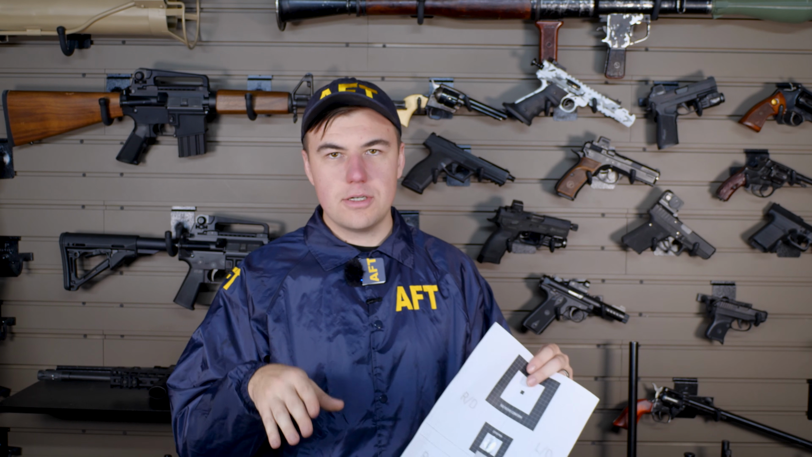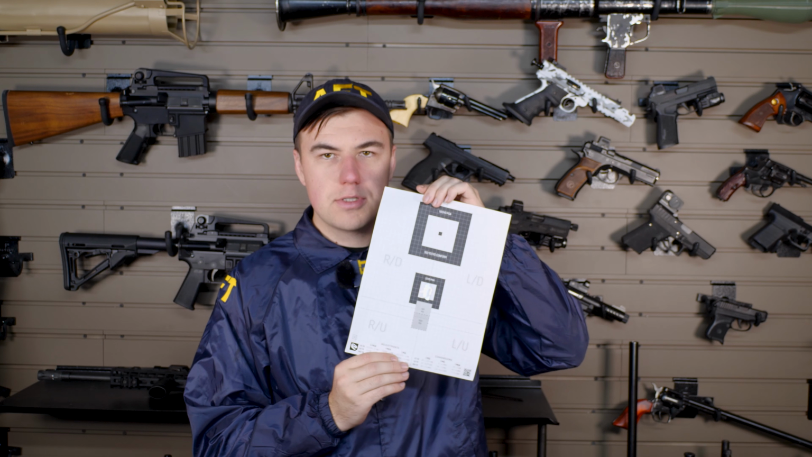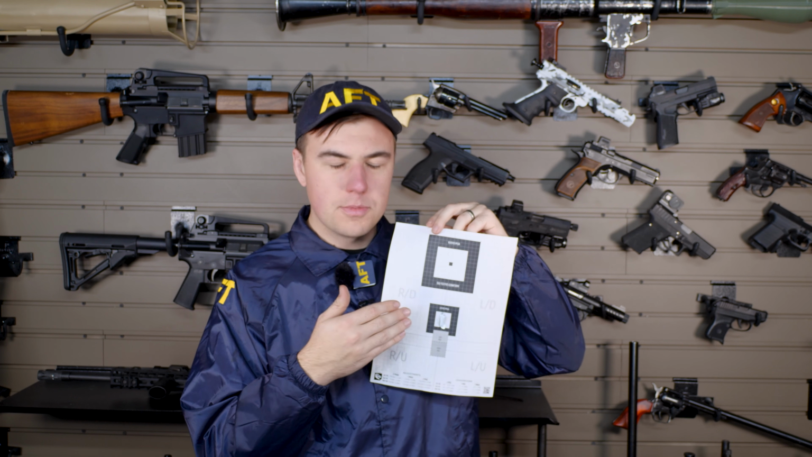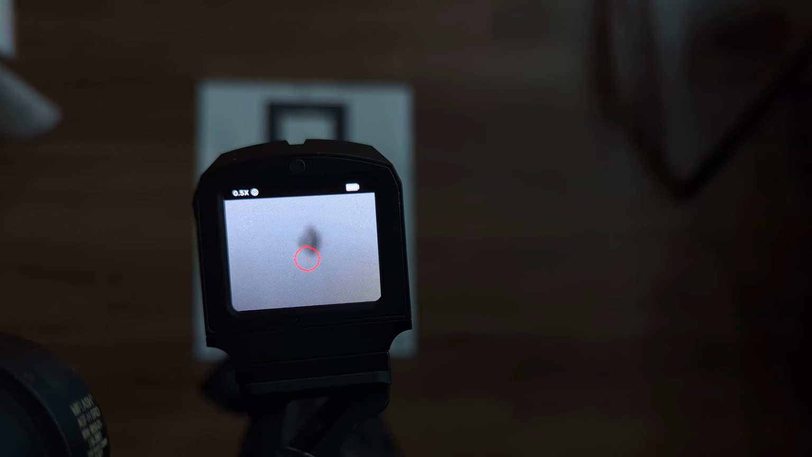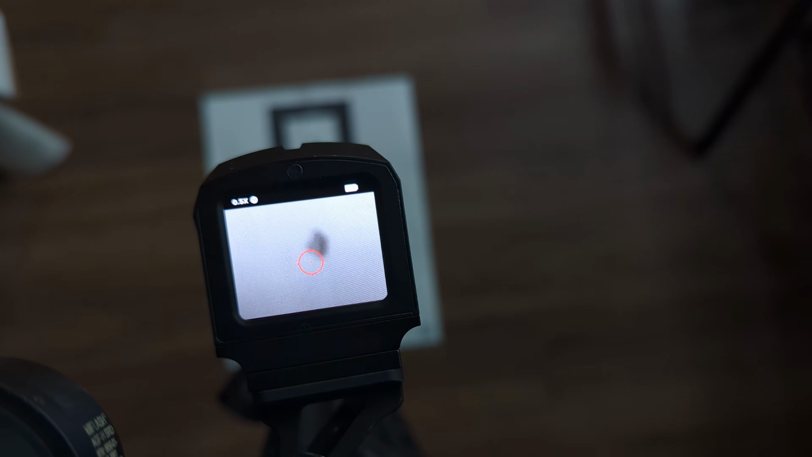Now, if you're going to try and zero this sight, or really any thermal sight, instead I would recommend just taking a normal zeroing target and taping a little piece of aluminum to the center. The thermal gradient between the aluminum and the paper will give you a nice little dot to zero off of. This to me makes a lot more sense than the little heat pad thing.